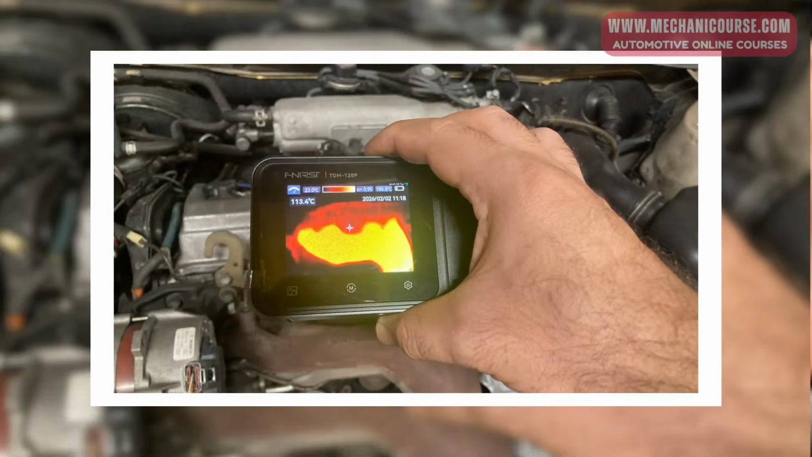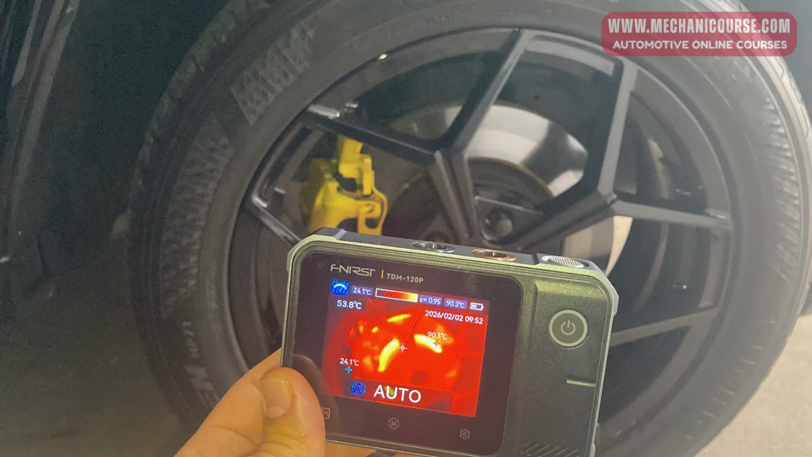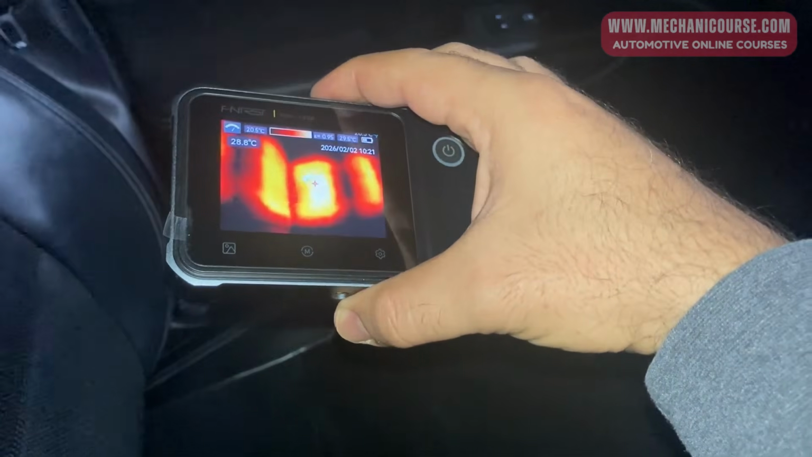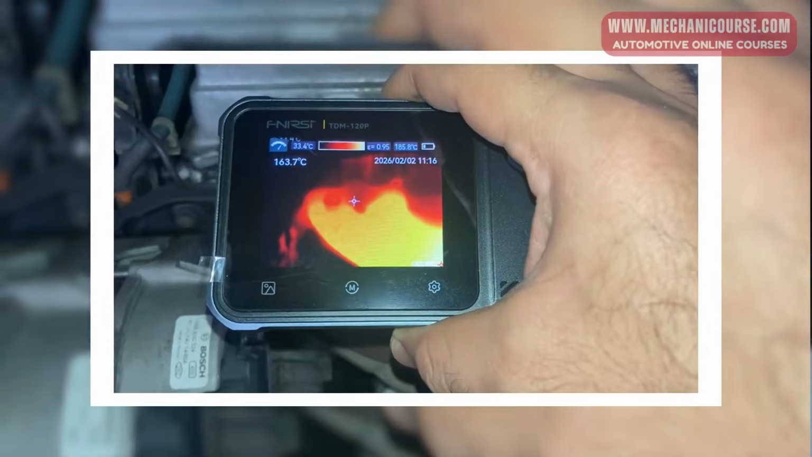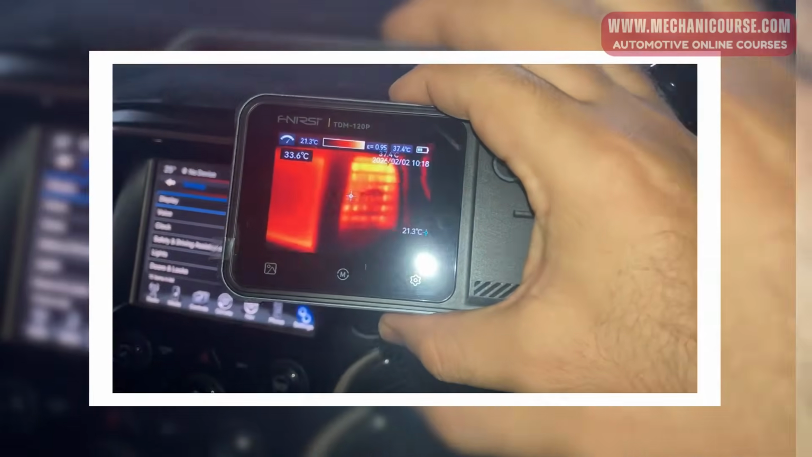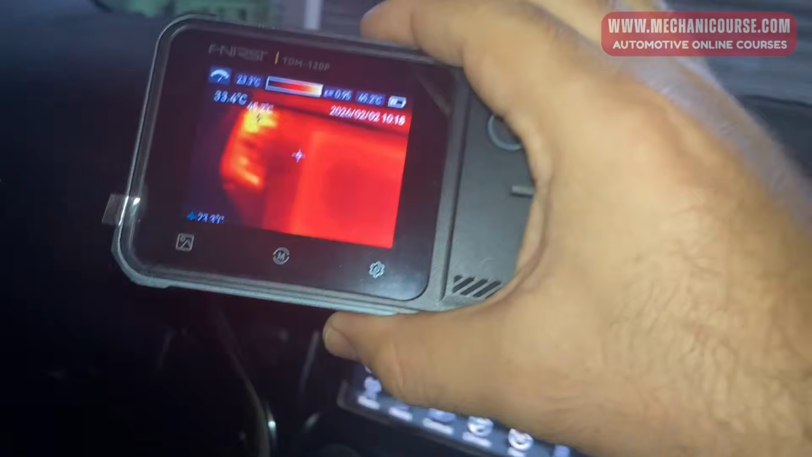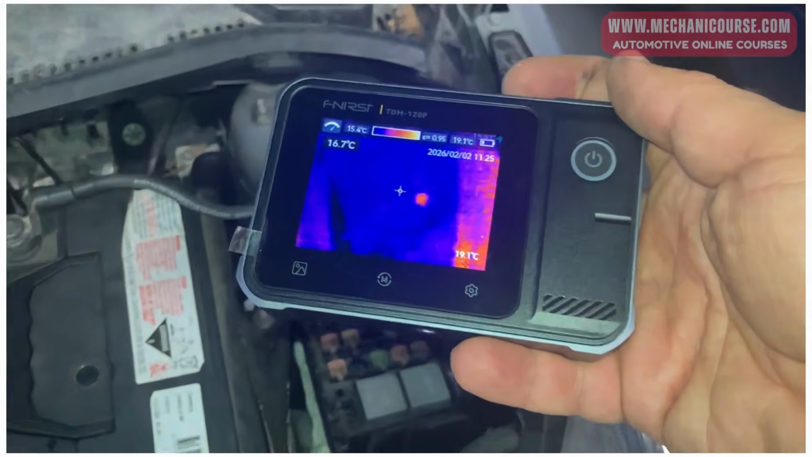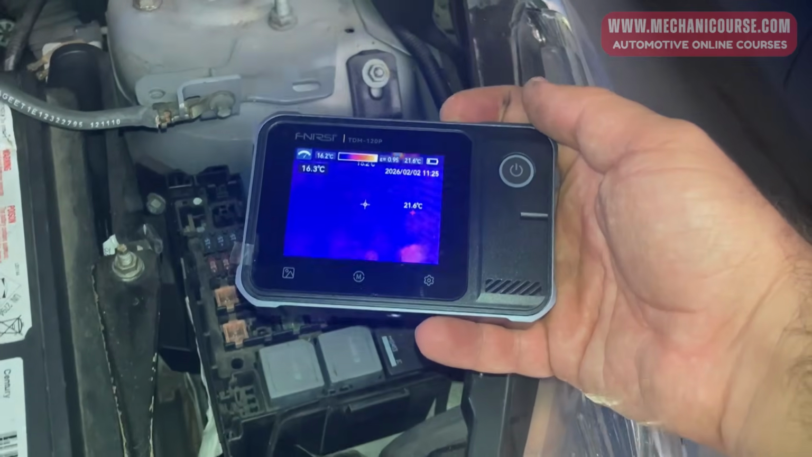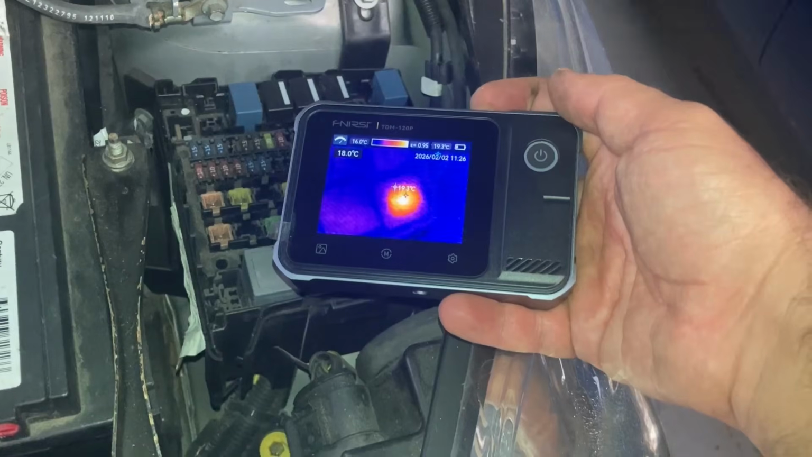In today's video, we're going to take a look at the Fnirsi thermal imaging camera and see how useful it can be for automotive diagnostics. Thermal imaging cameras have become one of the most valuable diagnostic tools in workshops because they allow us to see temperature differences that are invisible to the naked eye. This means we can quickly identify faults, compare components, and reduce diagnostic time significantly. In this video, I'll introduce the device, show you some practical automotive applications, and explain how thermal imaging can make diagnosing vehicle problems much easier and more accurate.